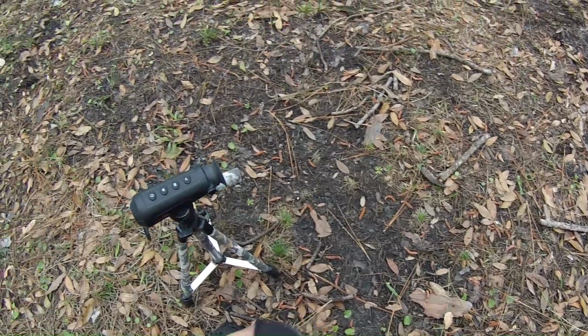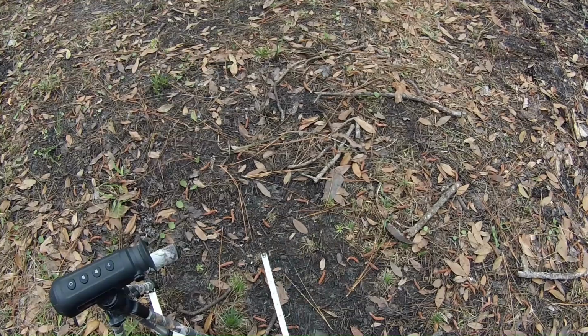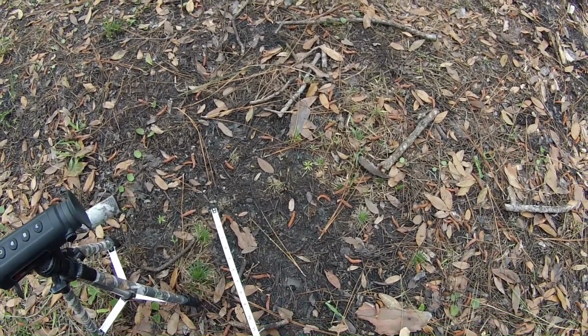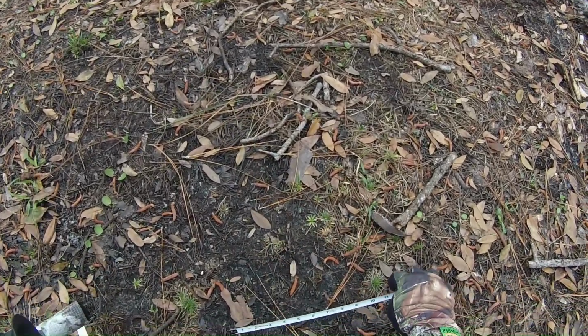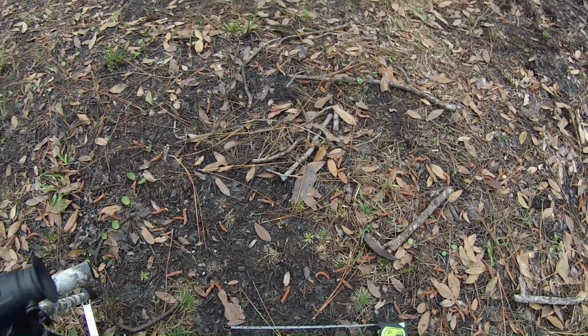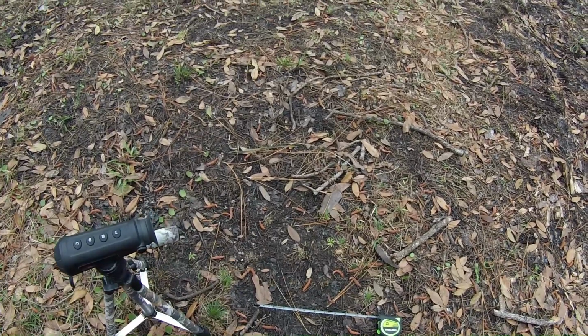One thing I can do is measure it. 16 inches. That was about 5.5.